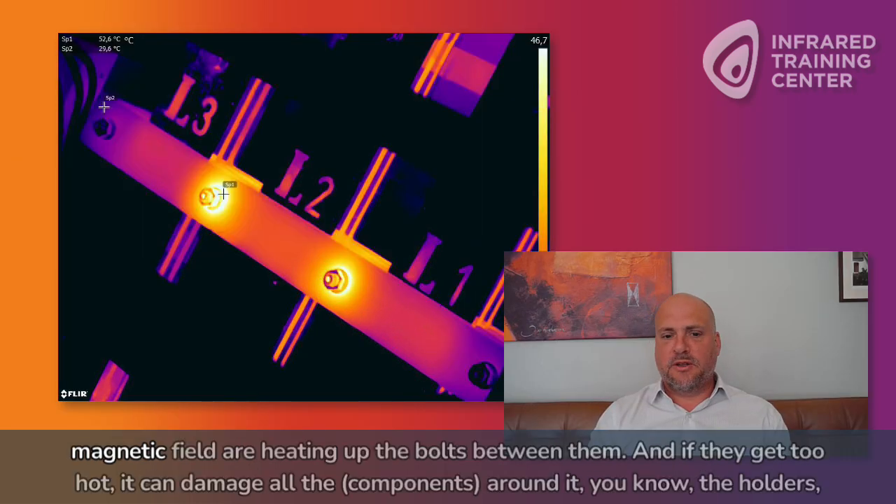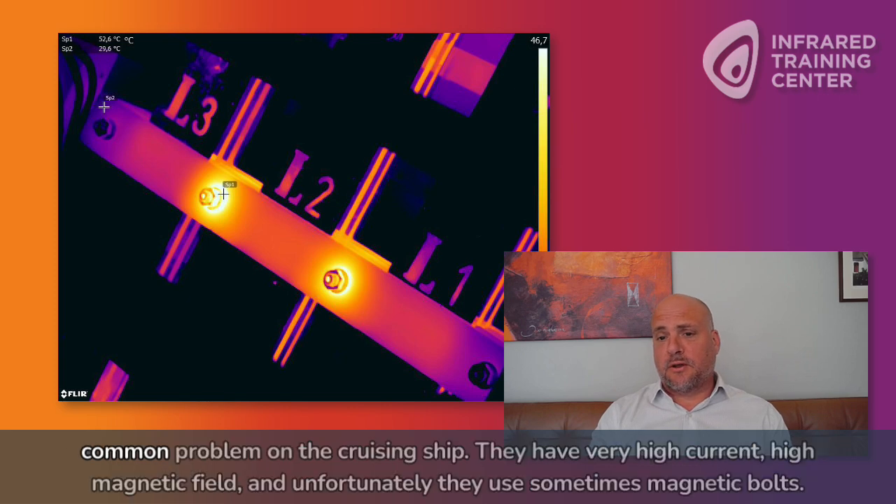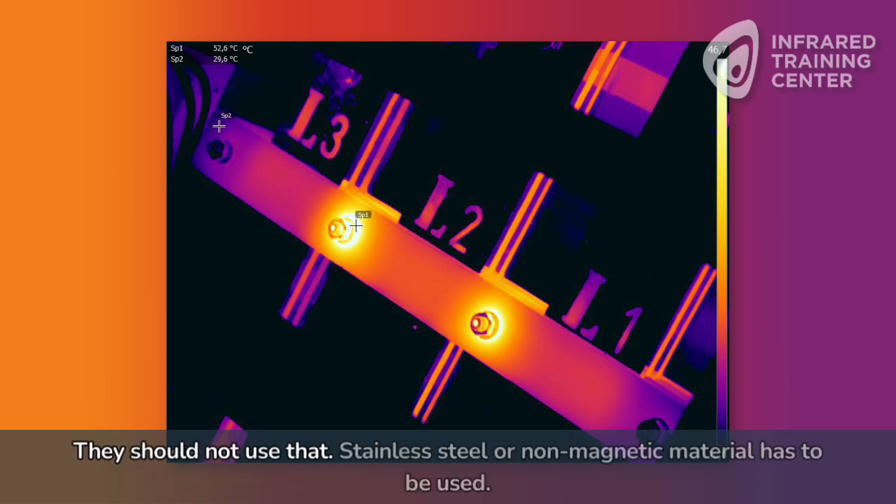The issue is the magnetic field is heating up the bolts between them. And if they get too hot, they can damage all the settings all around it. The holders, the isolators that actually keep them apart could get so hot that they get destroyed, and eventually you will have a short circuit. So induction is a very common problem on cruising ships. They have very high current, high magnetic field, and unfortunately they sometimes use magnetic bolts. They should not use that. Stainless steel or non-magnetic material has to be used.